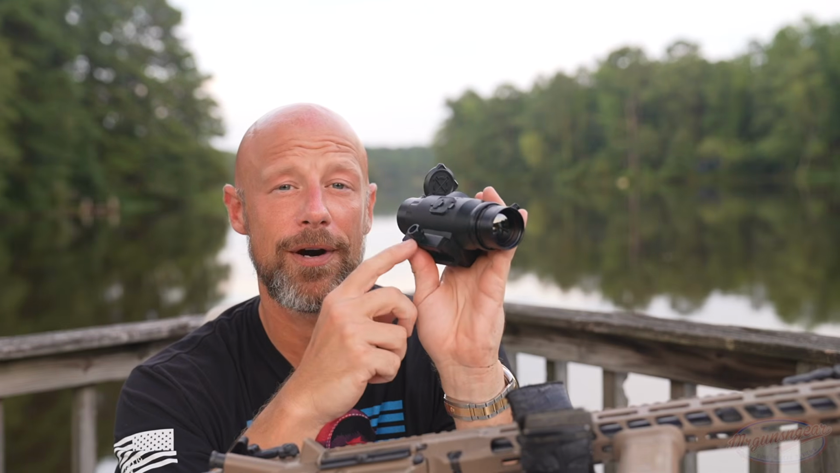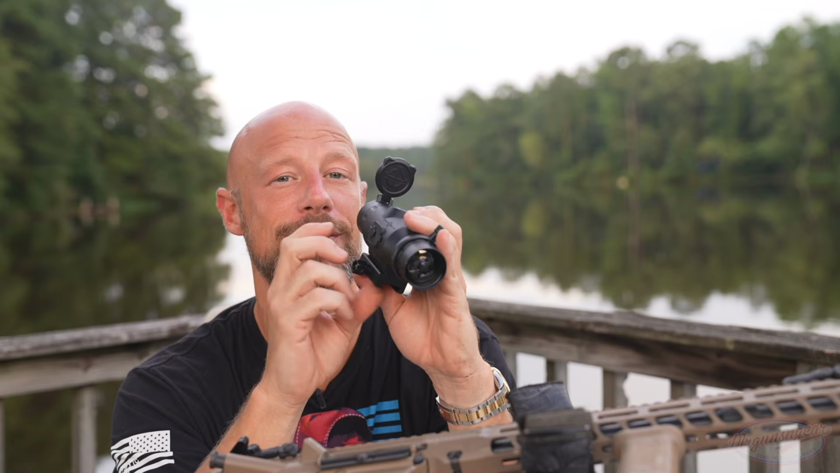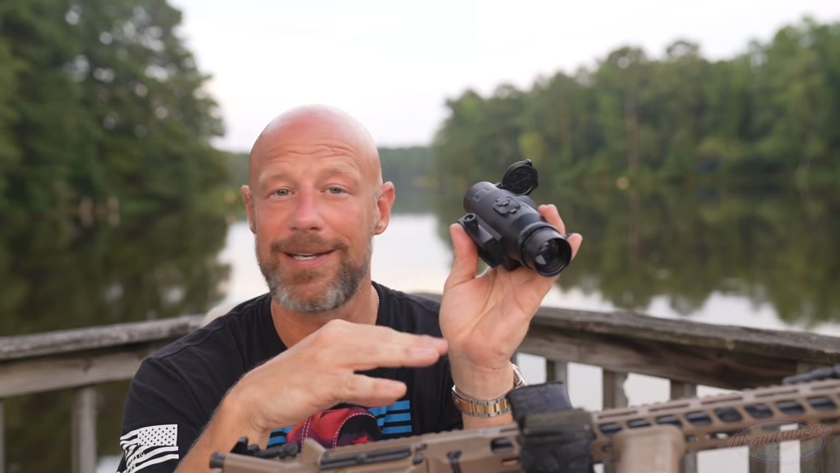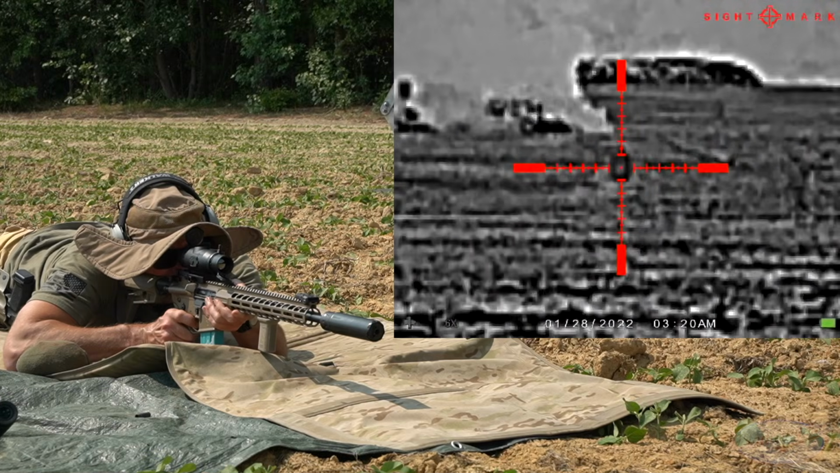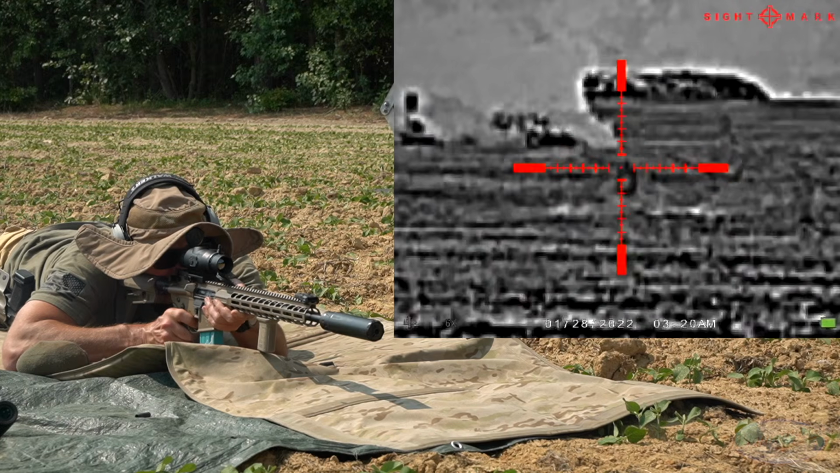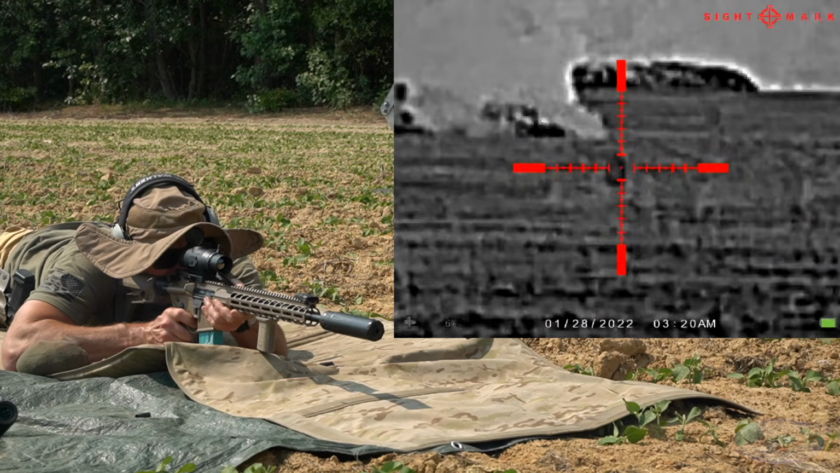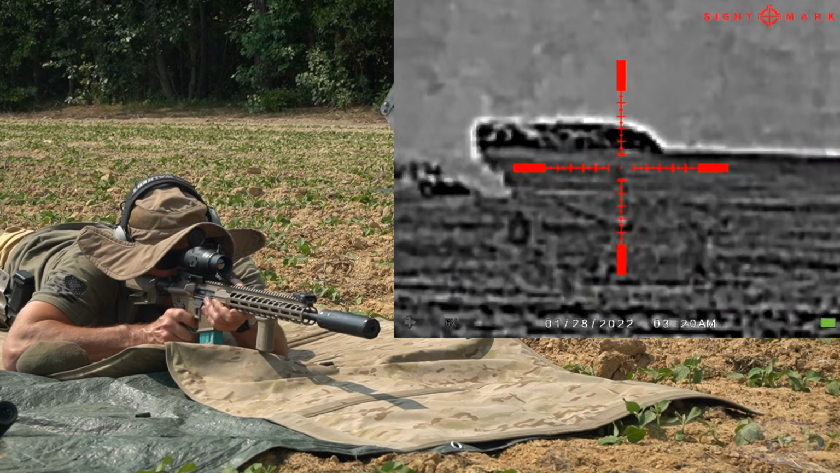I should note there are, I believe, 9 reticles in the actual optic itself, and you can actually zero it for 5 different guns, take it off and put it back on, and it has maintained zero throughout the time we've been using it. This one's been taken on and off this particular rifle 3 times. Every time it maintains zero, putting it back on. I, of course, have little pencil marks as to where I mount it on my rail, so that way it's consistent every time, but it has absolutely maintained zero.